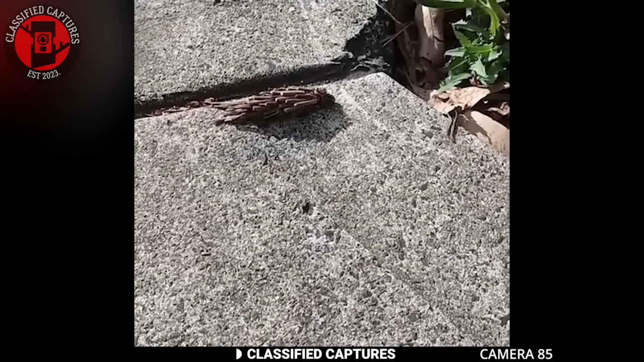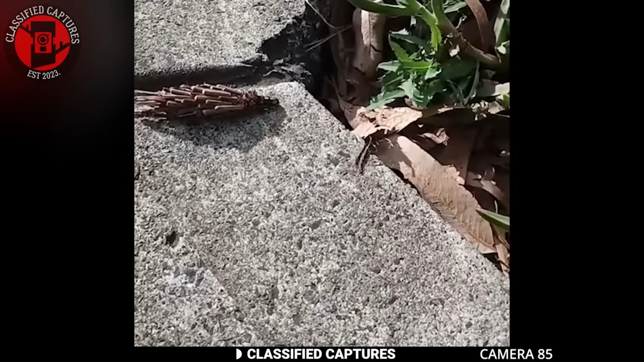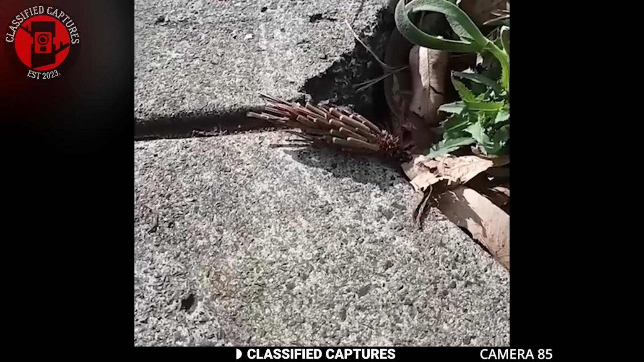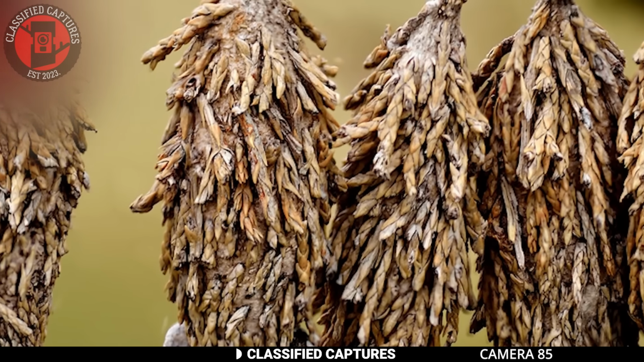Someone found this strange creature walking on the ground. It was some sort of insect with what looked like little sticks sticking out from its back. I had never seen this before until I did a little research and found out that this is called a bagworm. Bagworms are fascinating creatures.